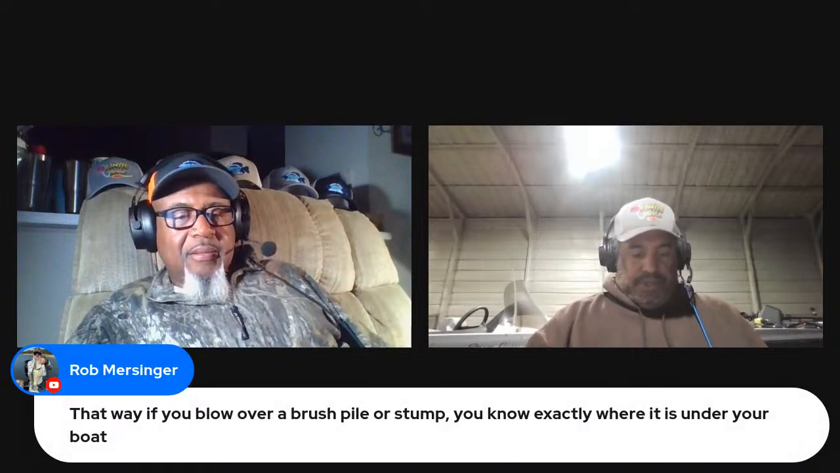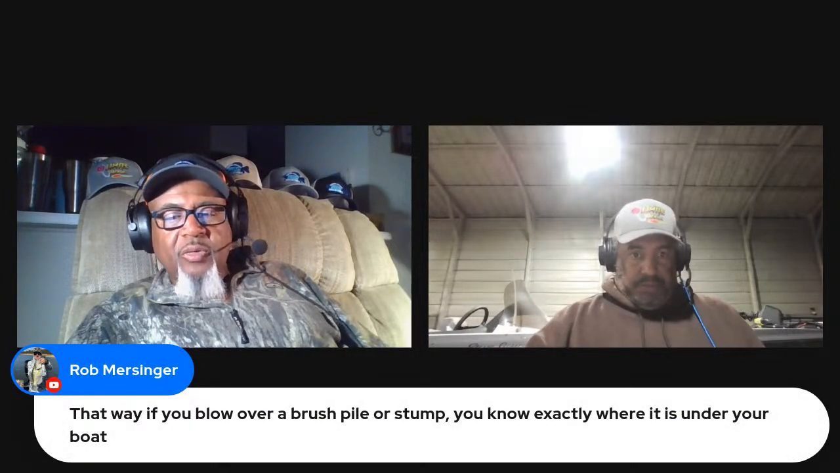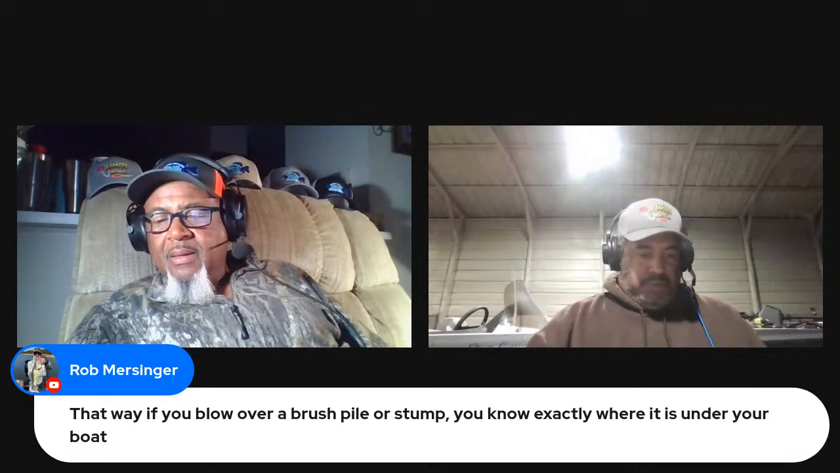I did it once. That way, if you blow over a brush pile or stump, you know exactly where it is. But you can do that with side imaging. I almost did a factory reset to see if that was going to do it, but I was like, I'd have to go through all the other stuff. But I know that there's a way to set that, and I'll figure it out. Reverse range is what I did not think of it being called. So that may be a big help right there, guys.